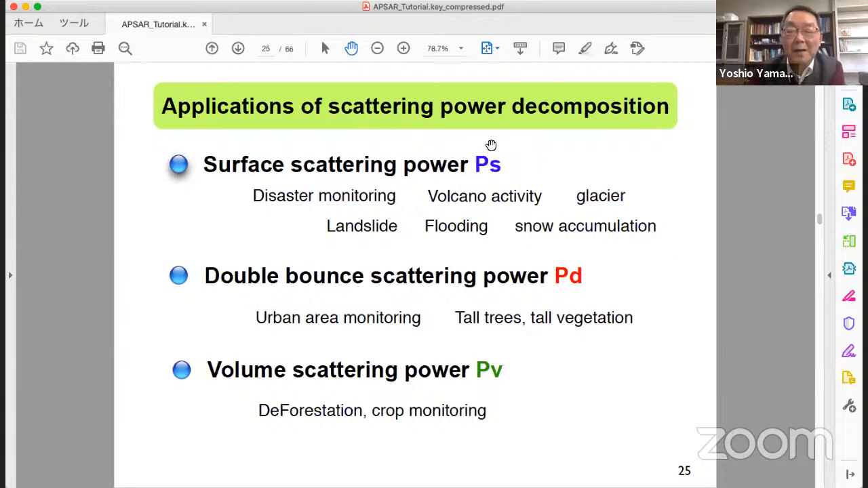For PS, surface scattering power, this power is effective for disaster monitoring: volcano activity monitoring, glacier movement, or landslide, flooding, snow accumulation. There are various kinds of applications.